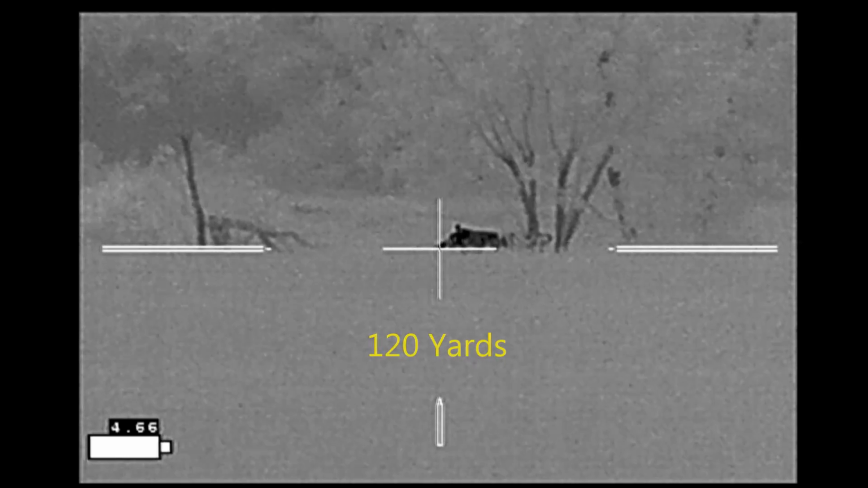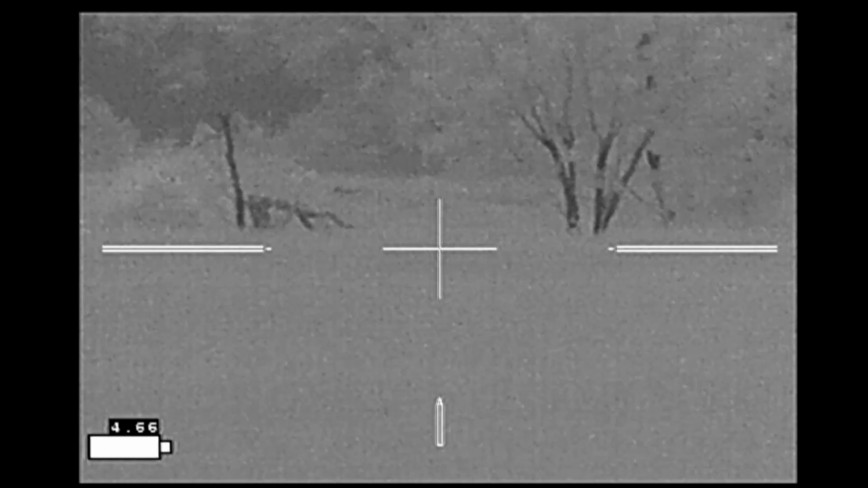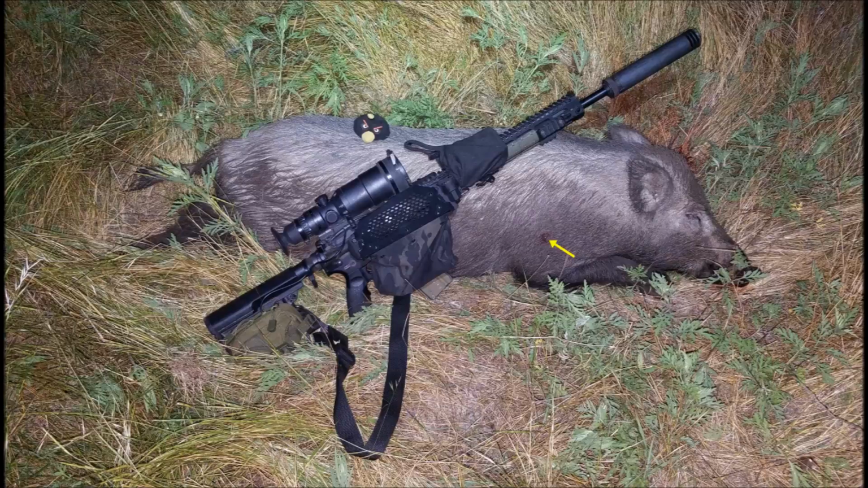Thought this was a sow, as when I shot, a bunch of piglets squirted out. This turned out to be another boar, 150 pounds. The shot entered the left shoulder, exited out of the right shoulder.